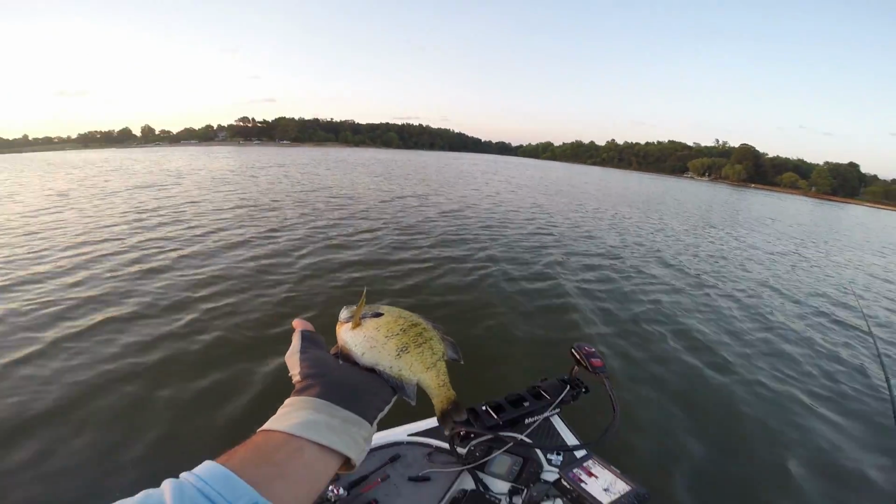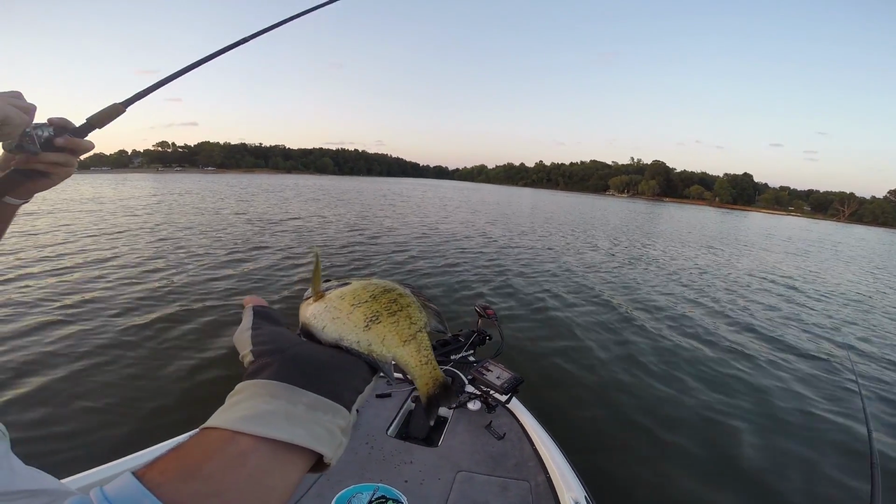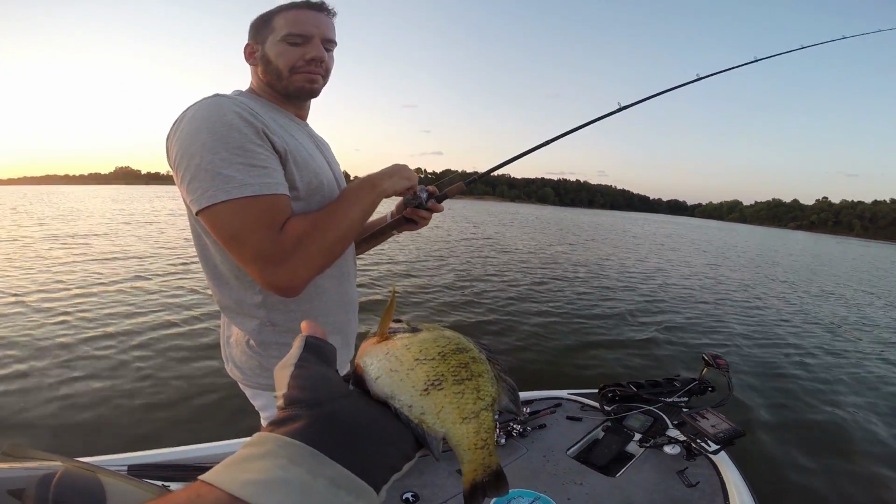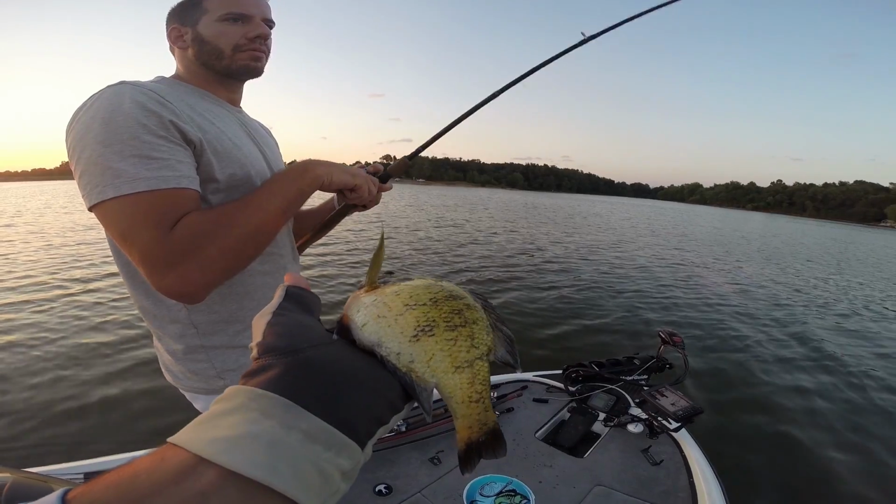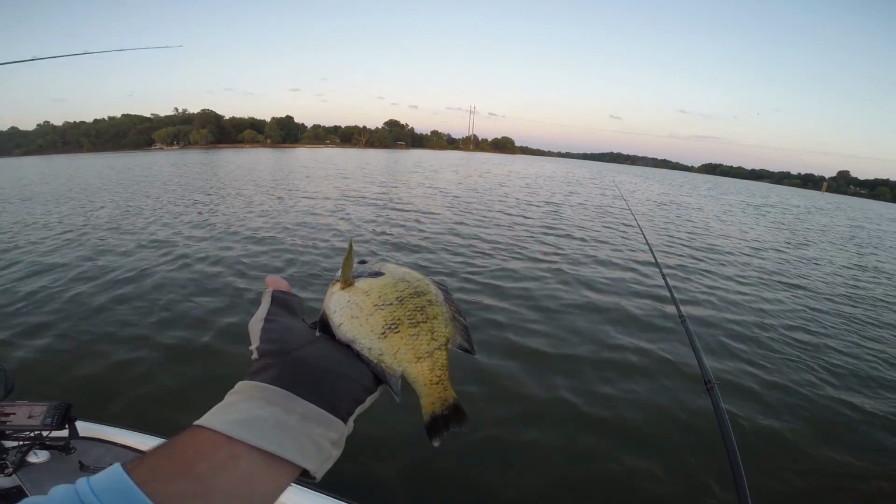So guys, this is what the bass are feeding on today. You might think it's a little bit crazy that they're eating big bluegill like this, but in the summer, these fish will get on these offshore structure spots. They'll get around brush piles, road beds, where these bluegill sit, and they'll just gorge themselves on big bluegill, especially those 4 and 5 pound bass. So that's kind of what we're trying to match today with our football jigs and worms and stuff like that.